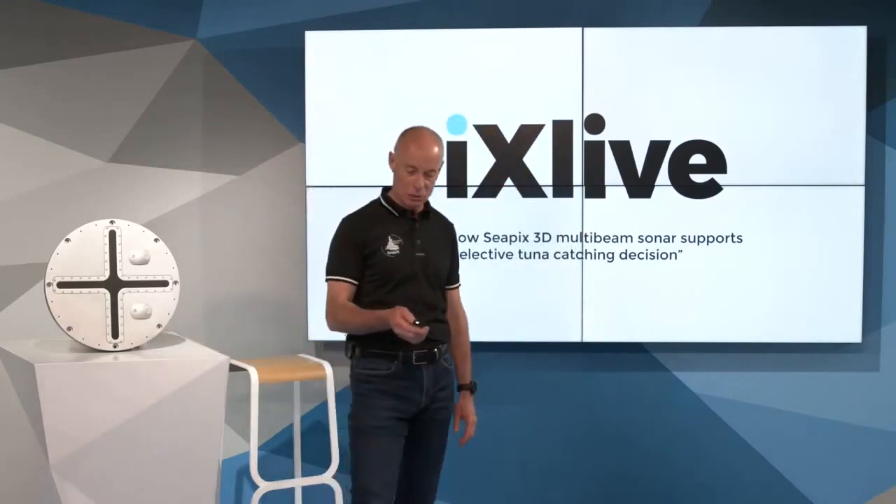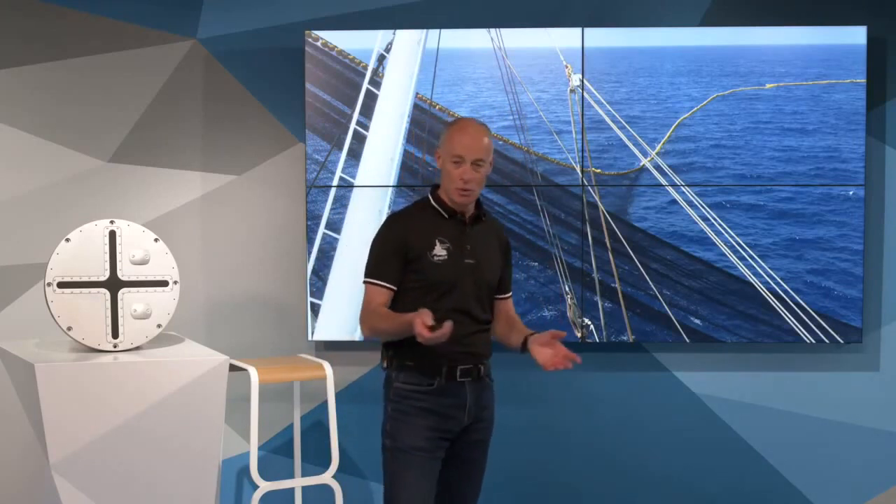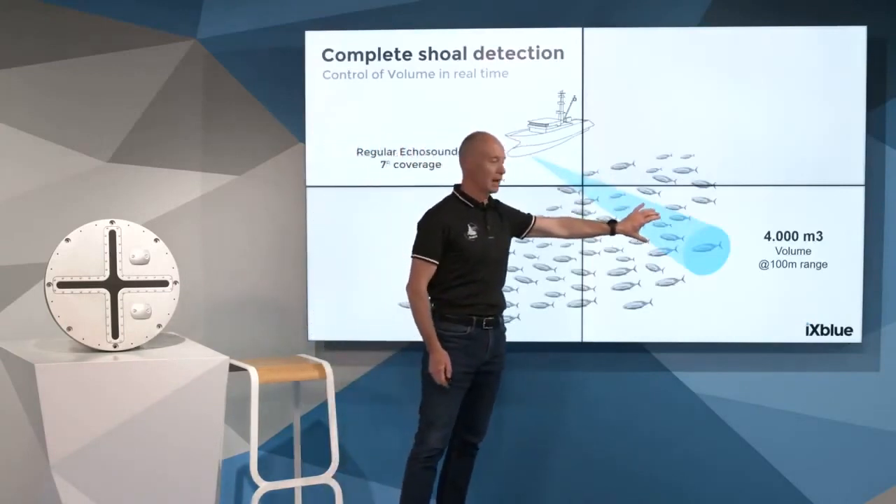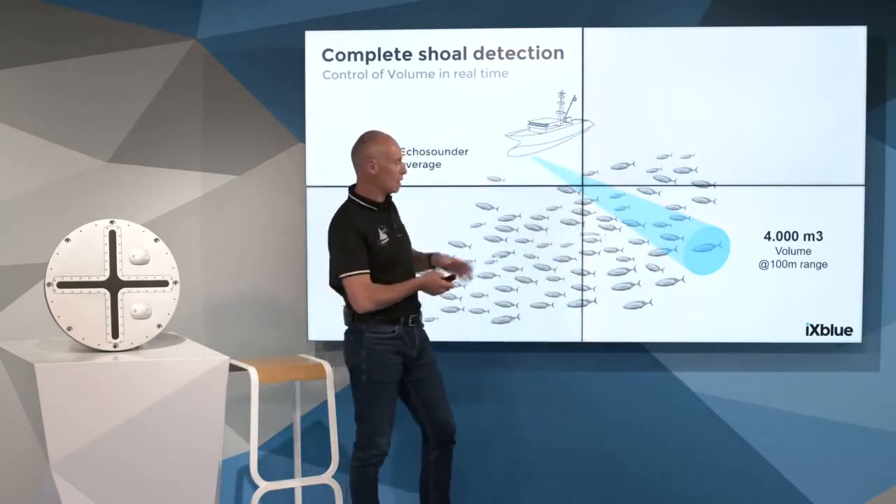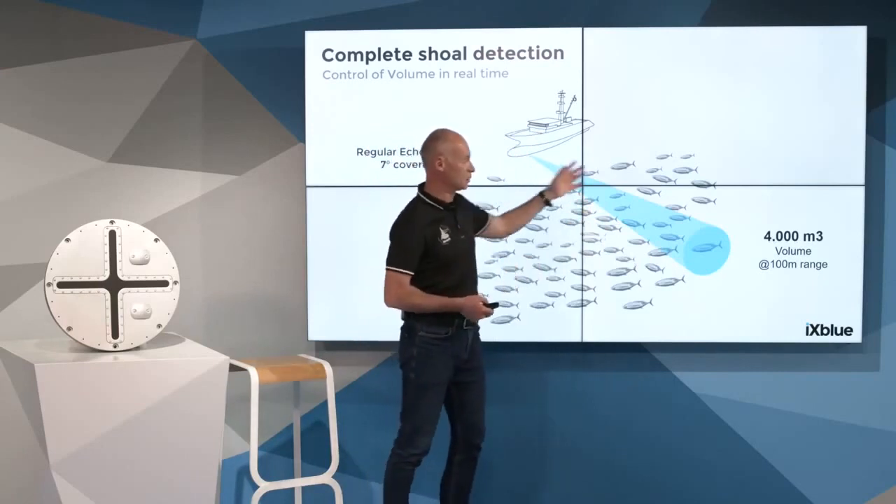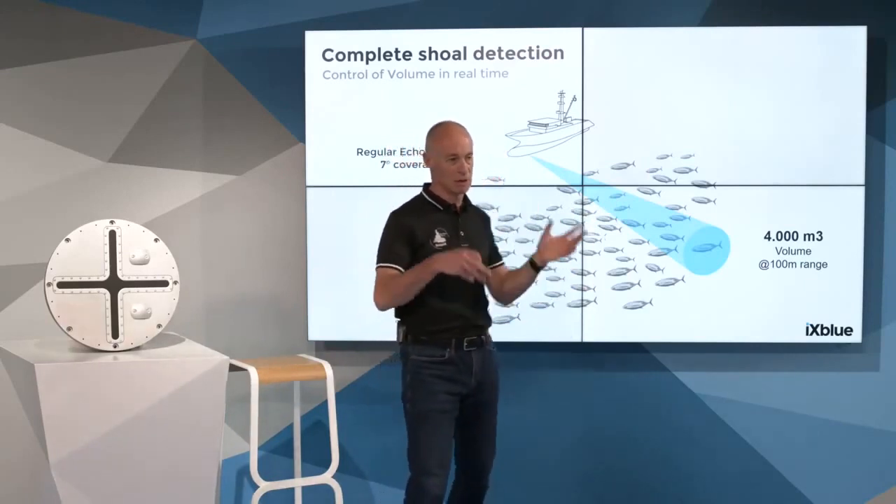First of all, I wanted to explain a few technical points regarding the technology currently in use on board tuna vessels. Most skippers in the tuna fishing industry like to operate a side echo sounder. It is the regular fixed mounted echo sounder with a 7 degrees beam angle. The goal of that equipment is to assess the tuna and to try to understand the spread between big tuna, bait fish and small fish.